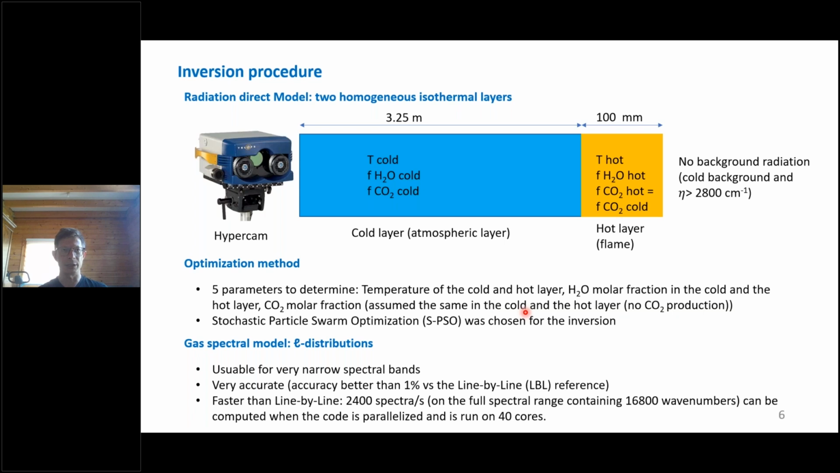Different techniques can be used to perform this inversion, and we have chosen particle swarm optimization, PSO. And regarding the gas spectral model, we use the L distribution method, because this method is usable for very narrow spectral bands, and not every gas spectral model is capable of that.